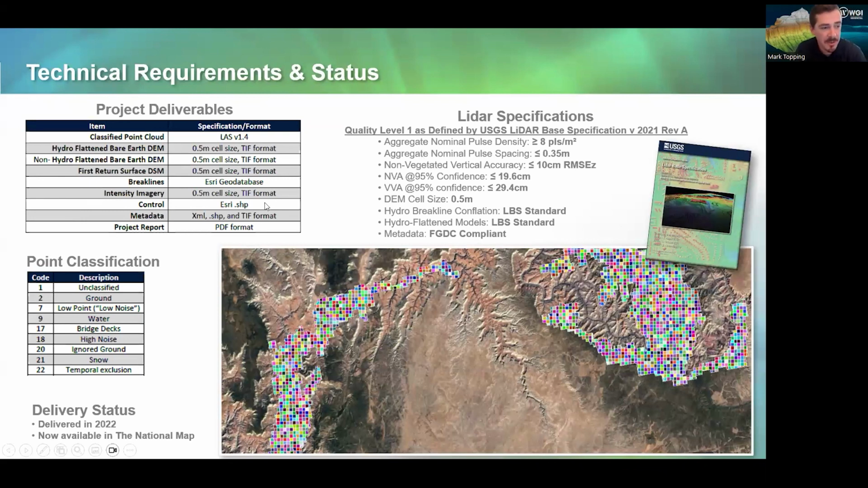This project also required a control survey, as well as standard LBS metadata and project reports. This data was delivered in 2022 and is now available in the national map.